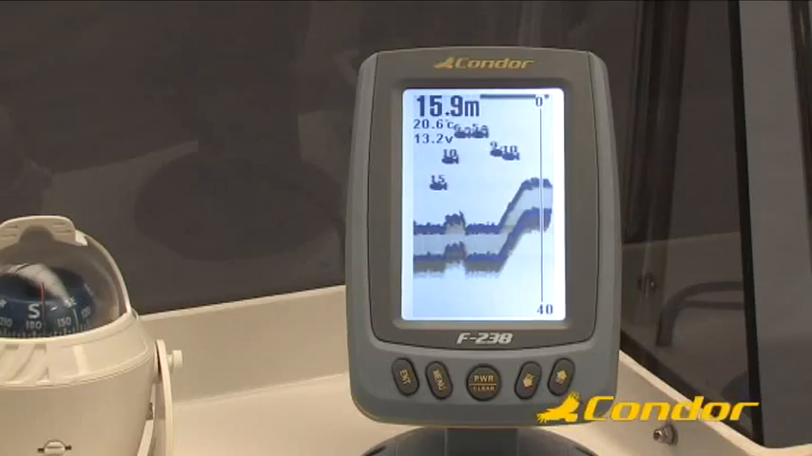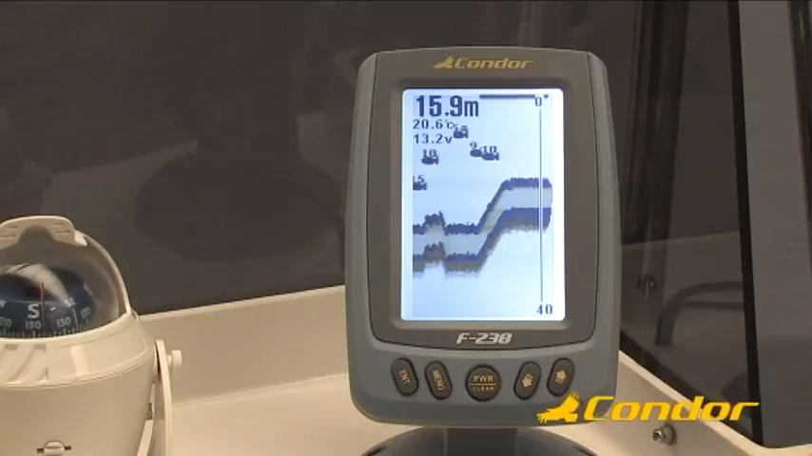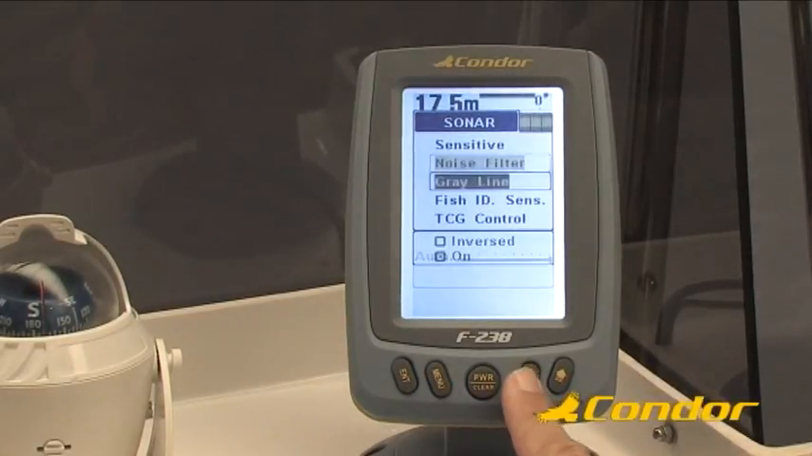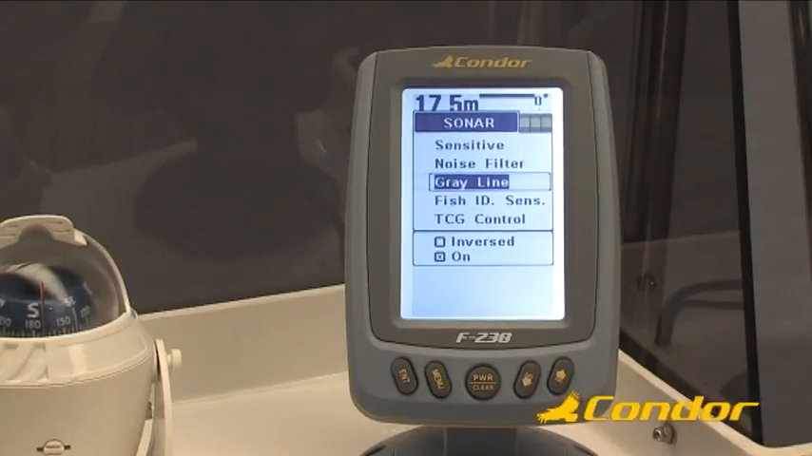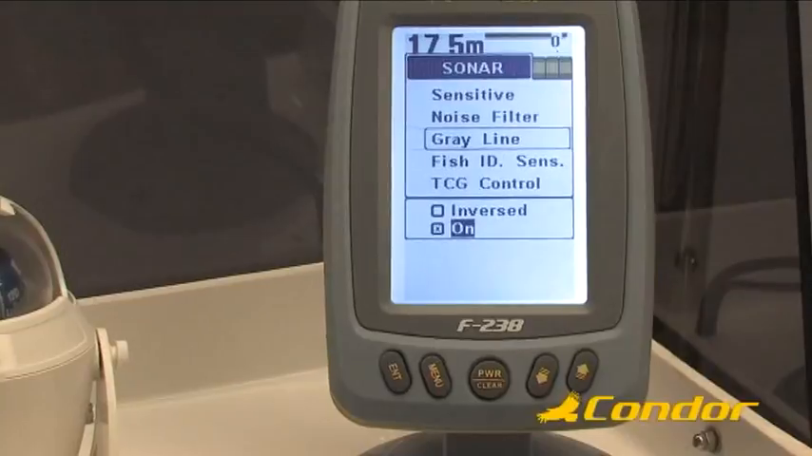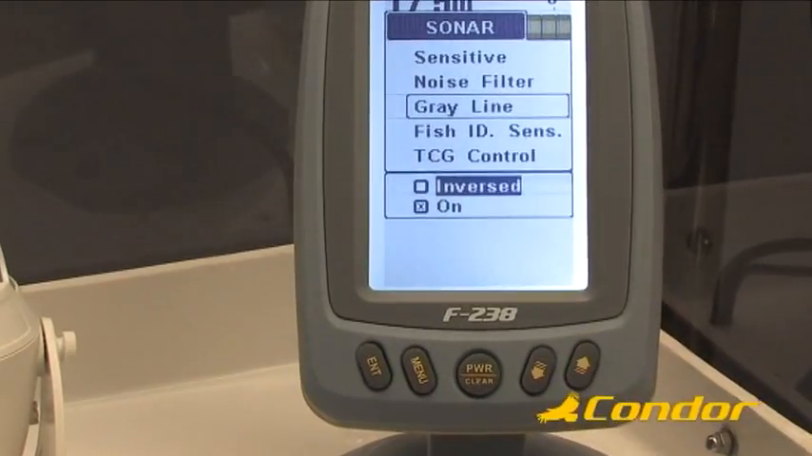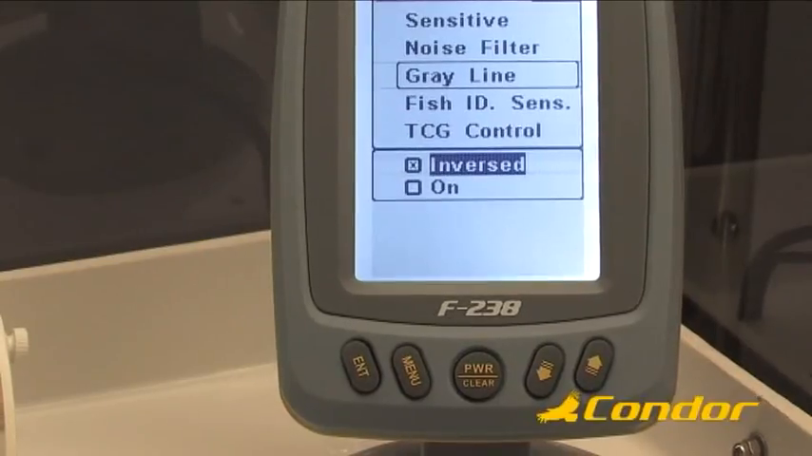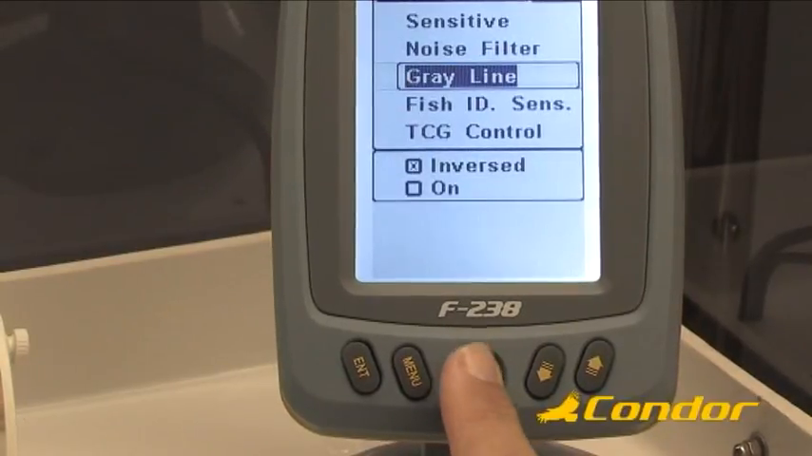Some fishermen prefer this information to be shown on the screen in the form of a black band rather than a gray one. To activate this latter type of gray line, press the Menu key, then the down arrow key up to the gray line, and press Enter. Press the up arrow key to select Inversed and press Enter. Finally, press the Clear key 2 times to exit.